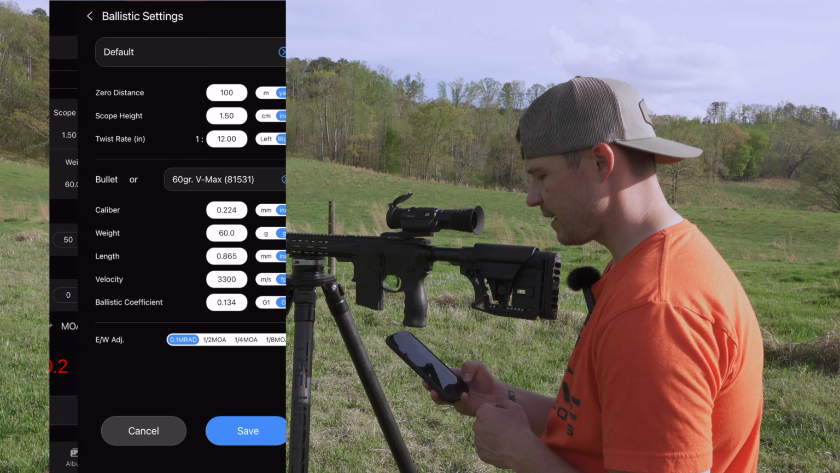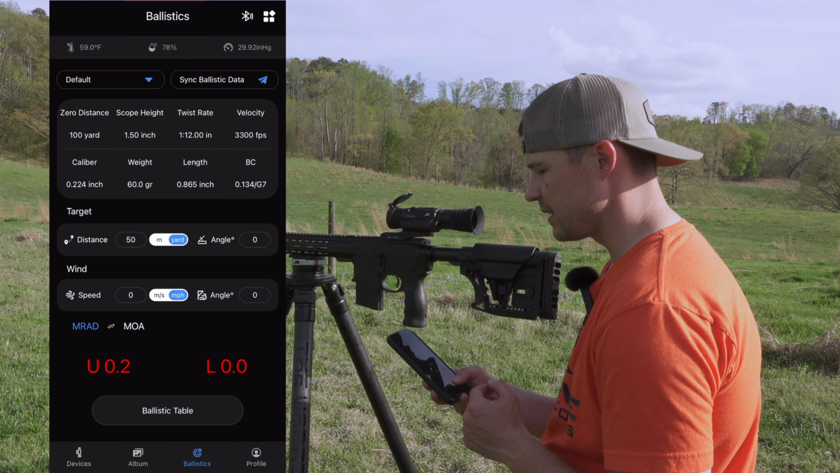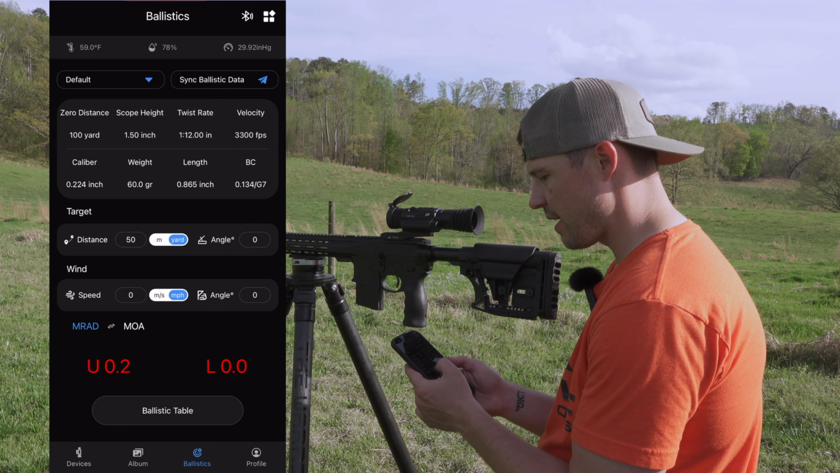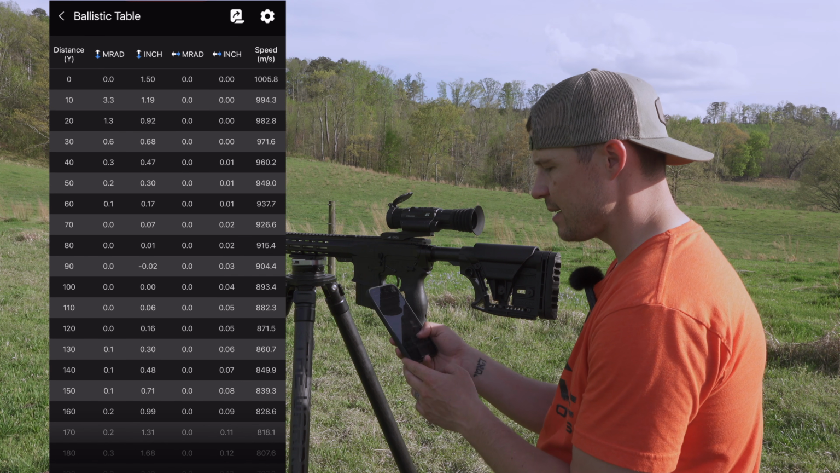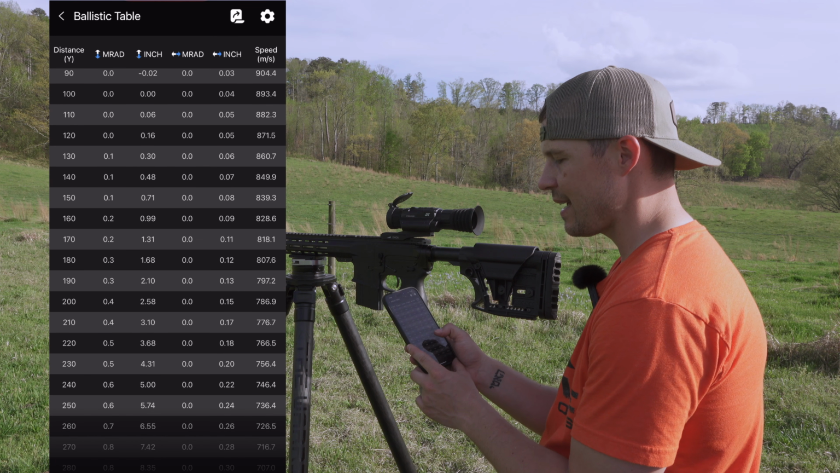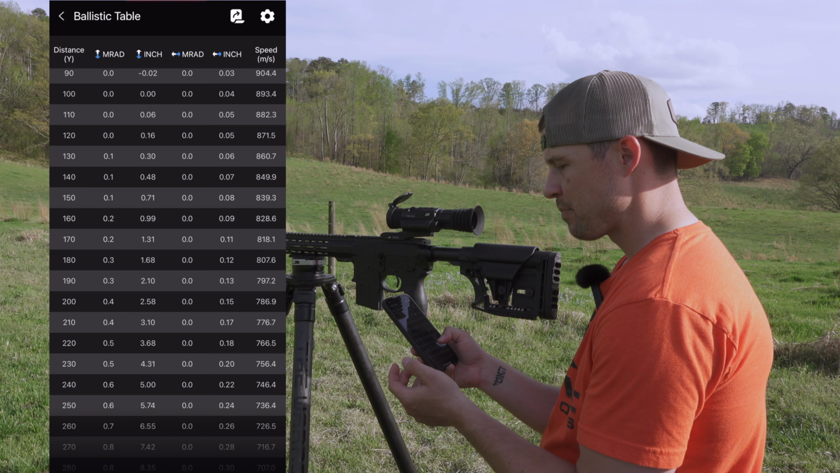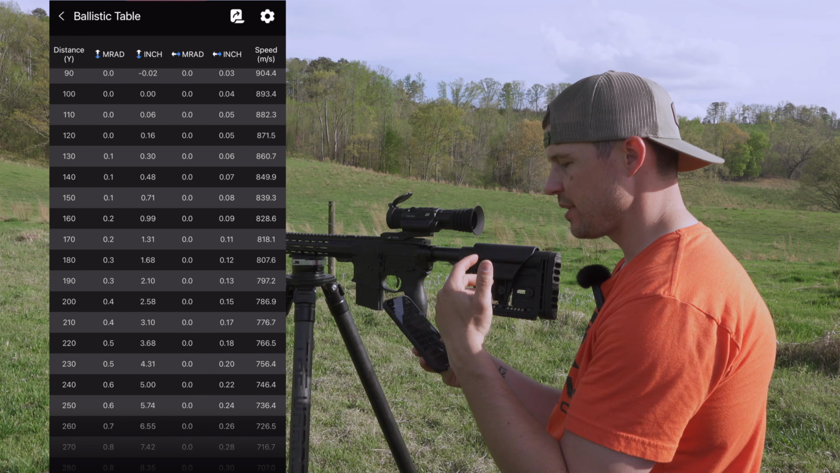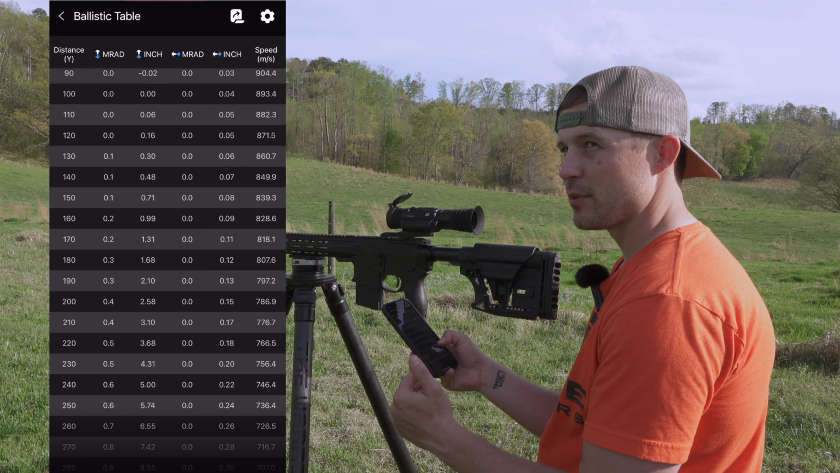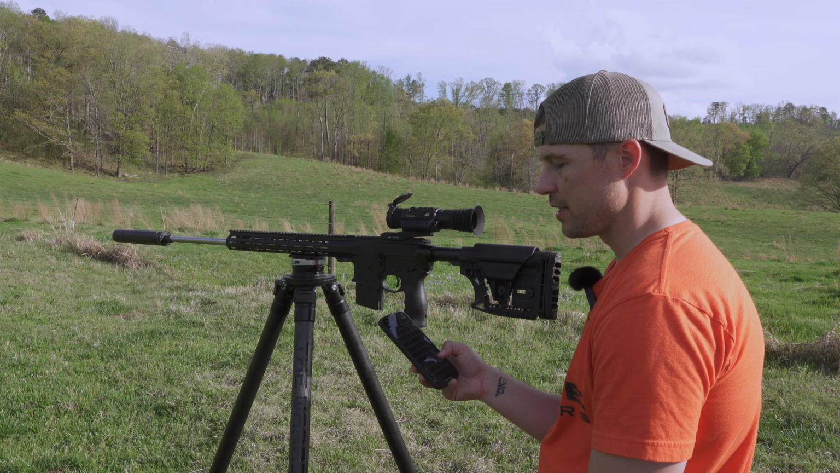I'm going to hit save, and then once I hit save, I'm going to be able to go to my ballistics table, and when I have it zeroed at 50 yards, you have that typed in there that you have it zeroed at 50. You're going to go to this ballistics table, and then when I move back to zero, I should see that it's 2.58 inches high. And so you're going to see it's shooting 2.58 inches over the zero, and then I'm going to be able to move that down to get my zero at 200 yards like I like it.